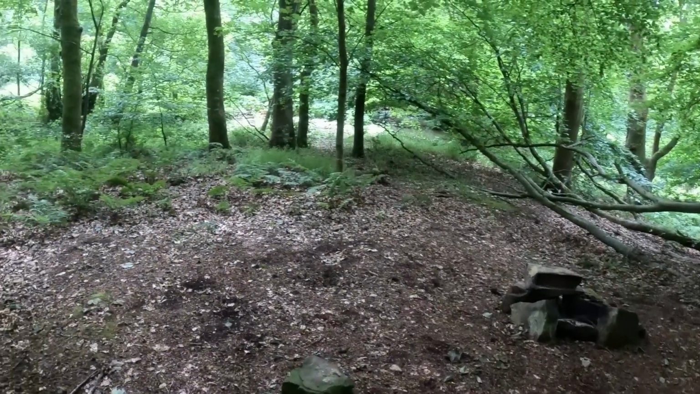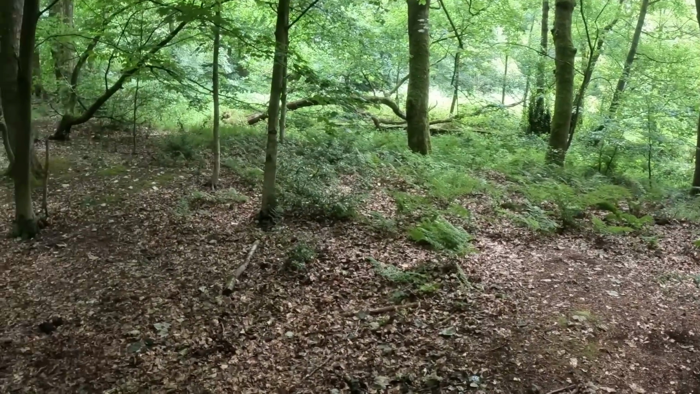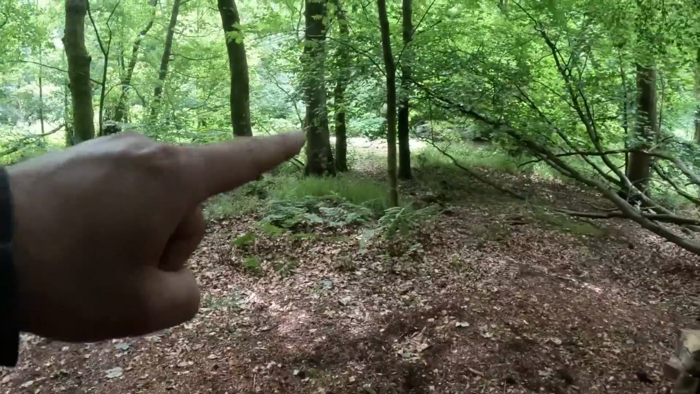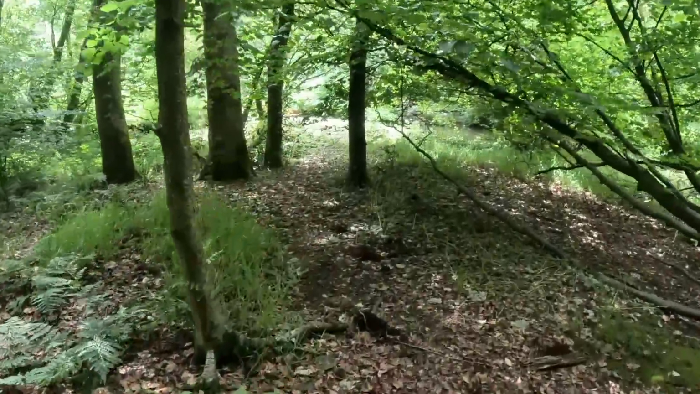So it does look pretty much the same as when I was last here, apart from the bottom down here. Like something's going on down here.